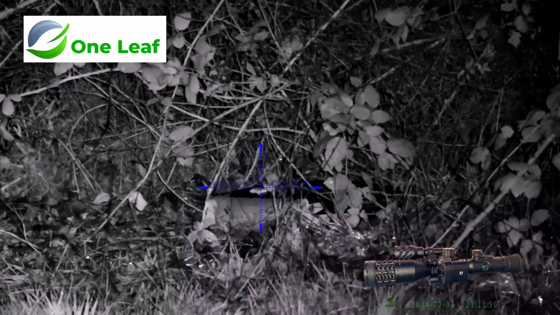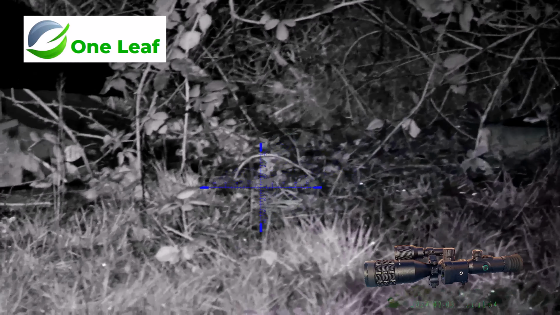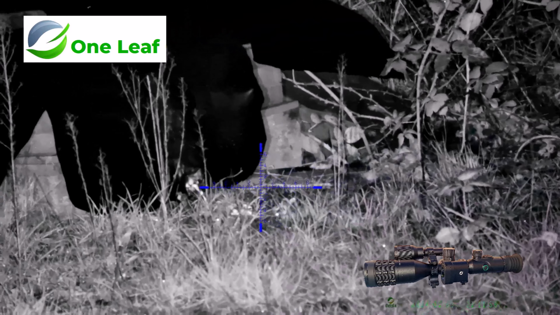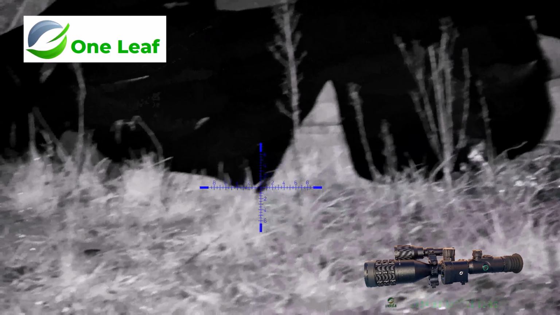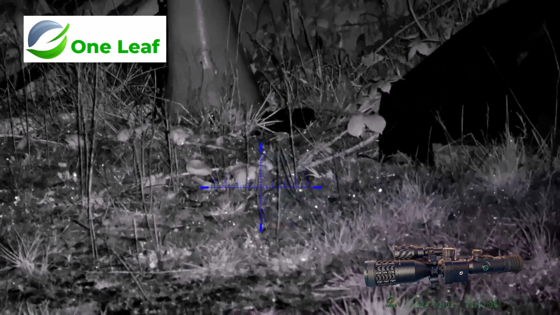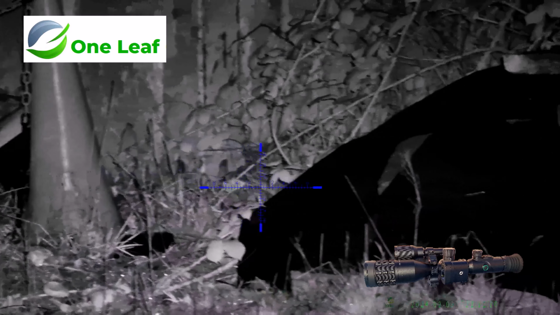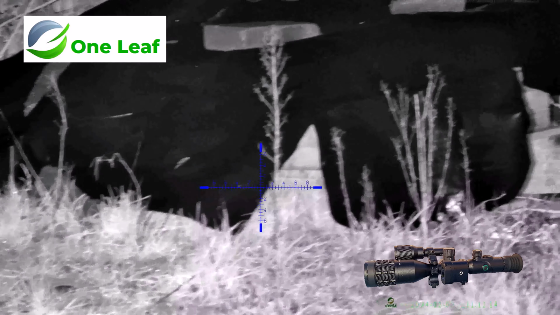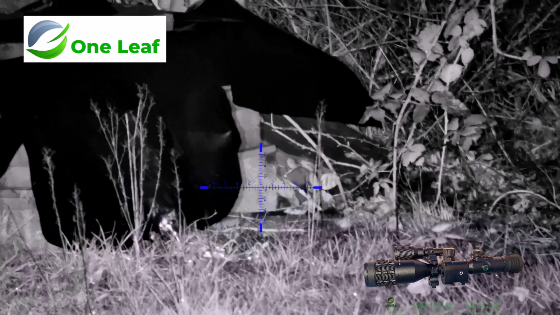This view is from the Leaf NV400, nice 4K scope, quite heavy but it gets the job done. Ballistic app on this one is all built in, so you're not uploading your app to the scope, it's all built in once the firmware is installed with the ballistic app, and all you need to do then is go into the menu and update the settings. So pretty good actually.